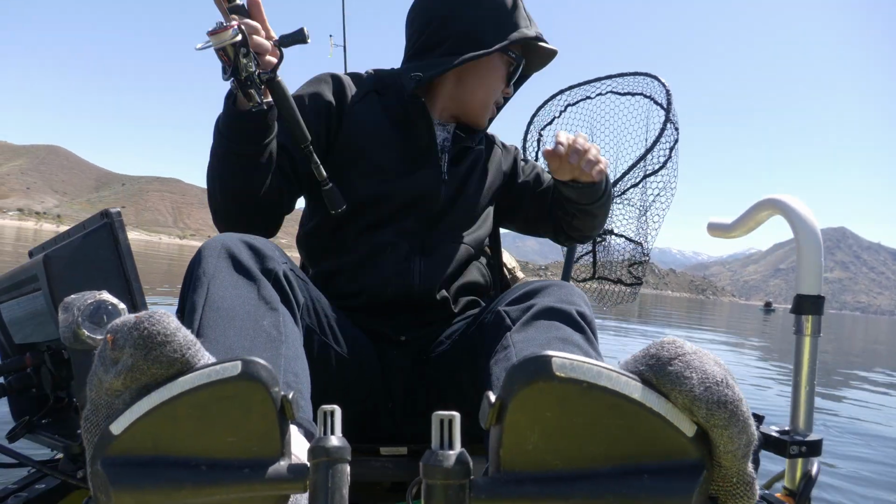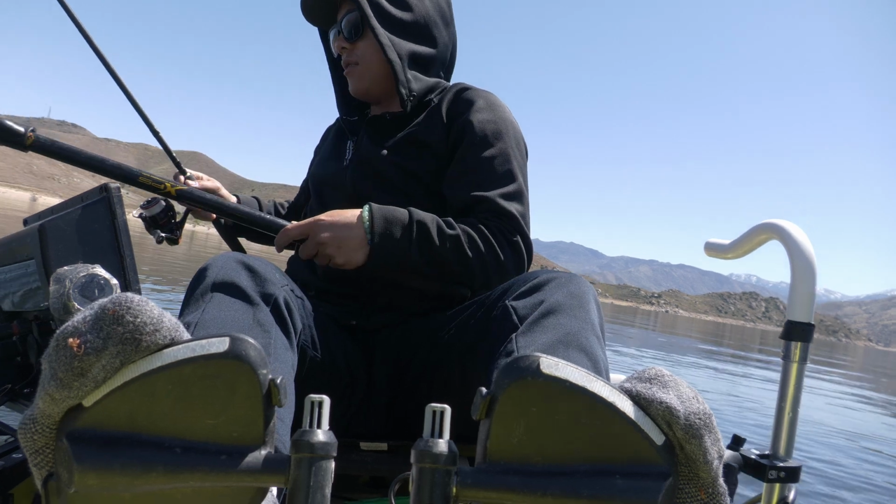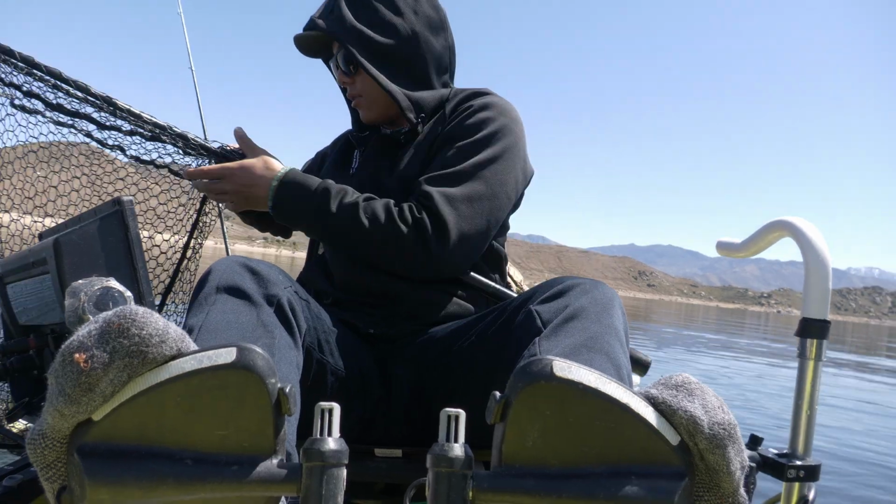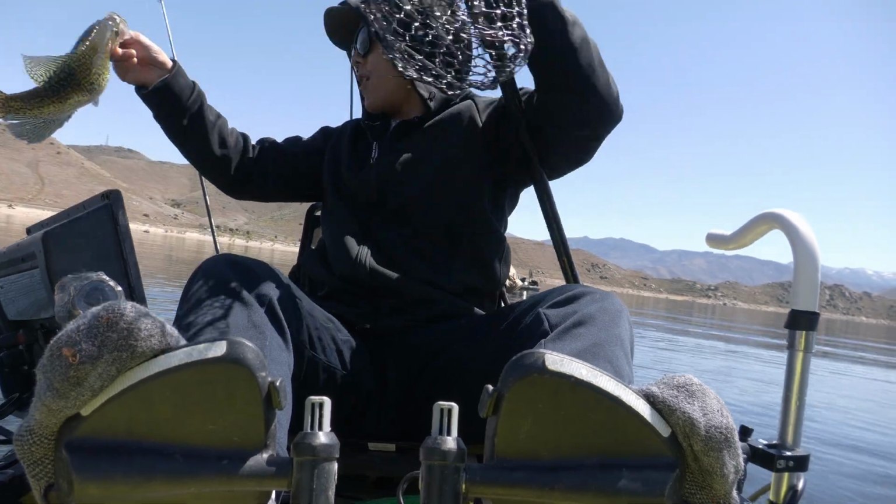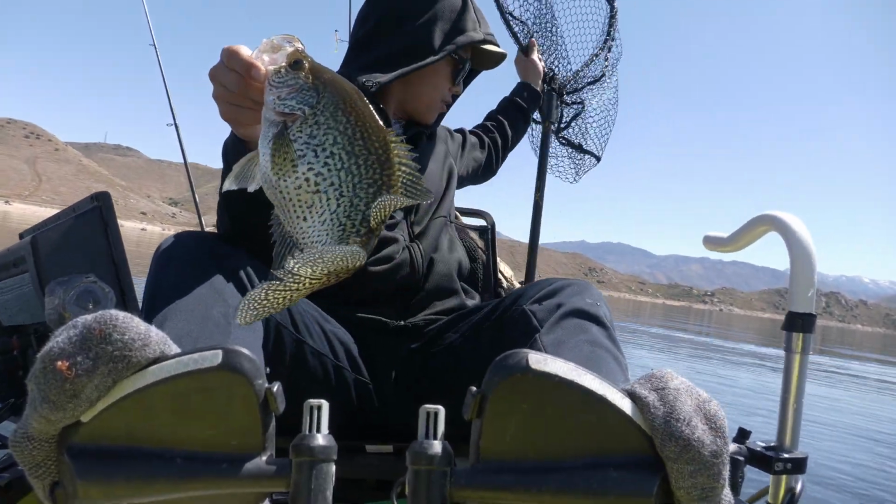Oh shoot, where's my net? Alright. Oh my gosh, this guy's got some weight to him. And that, ladies and gentlemen, is what we're after. Some nice Southern California slabs.